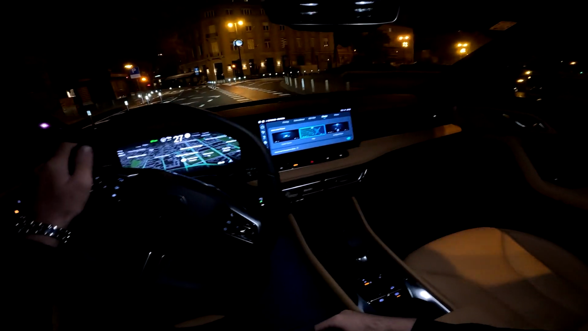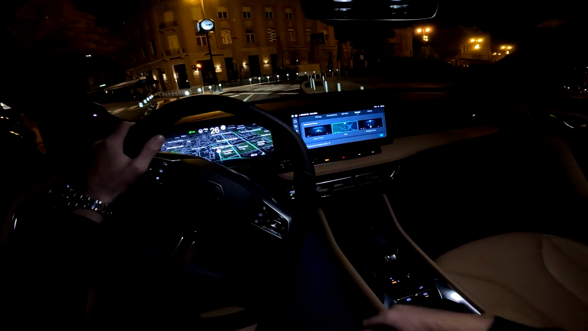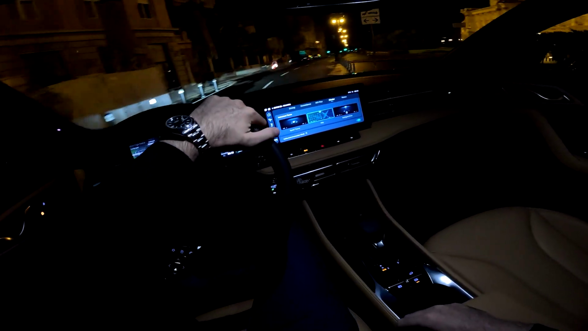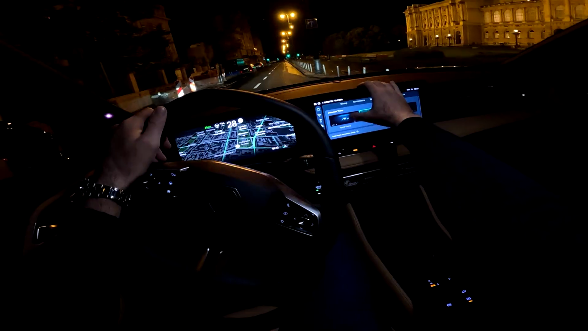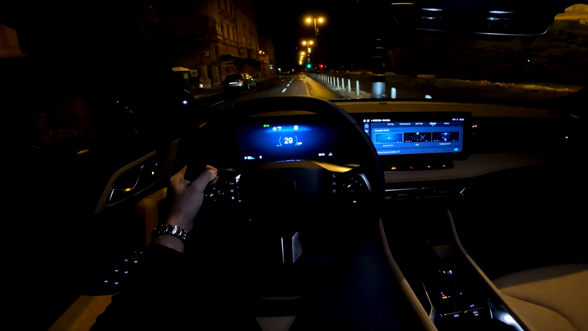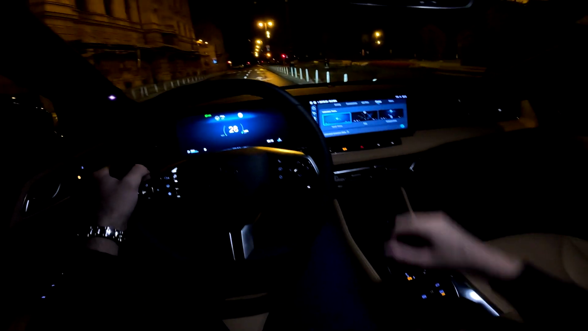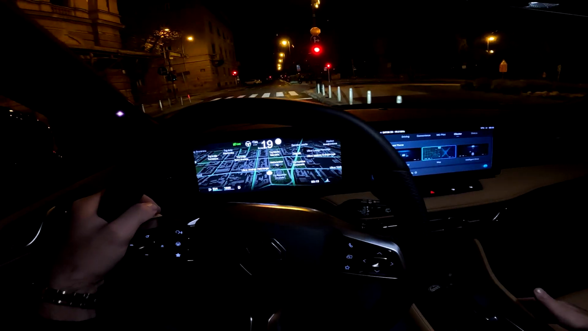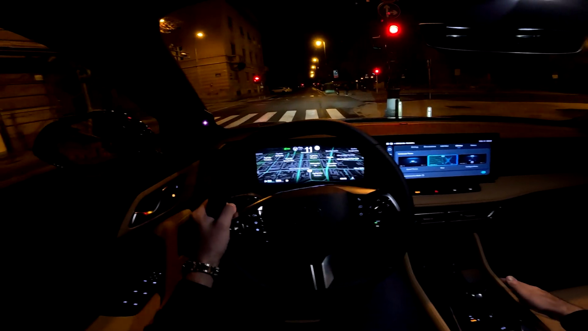So now I've adjusted this one to be the shortcut for the vehicle settings, and here we have the cluster. So if I go to speed theme, now we have different view. A map view is my favorite, so look at this, looks so cool.